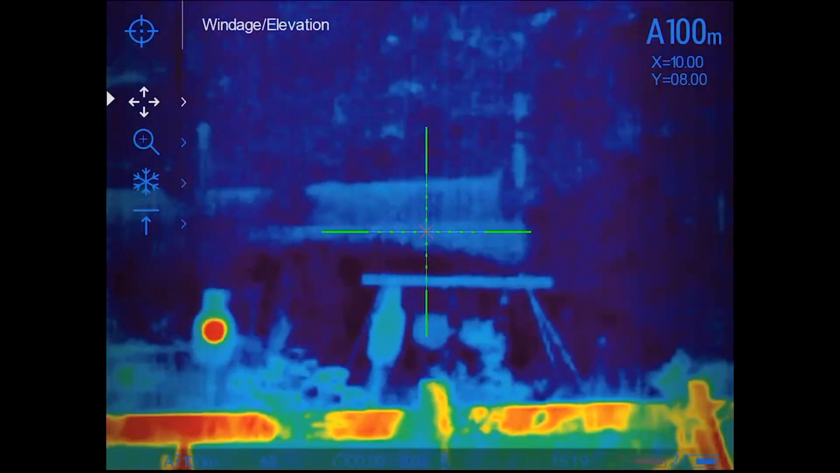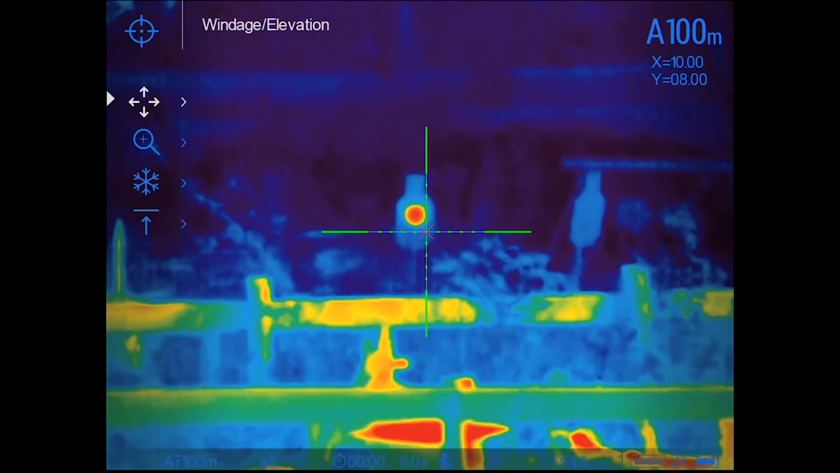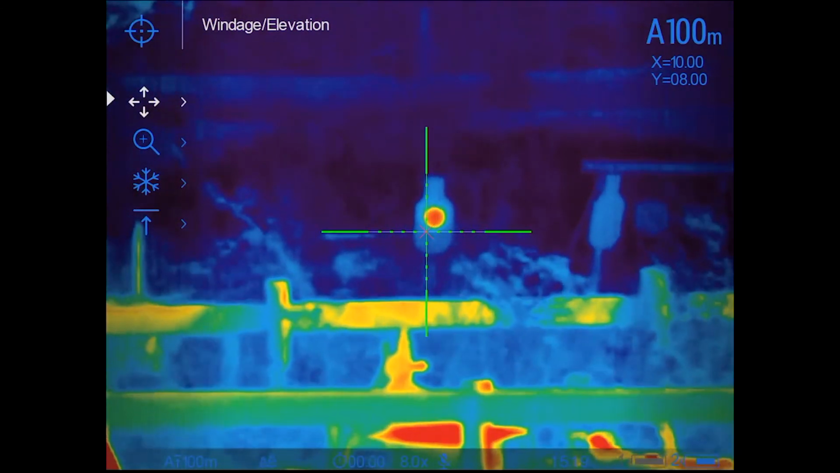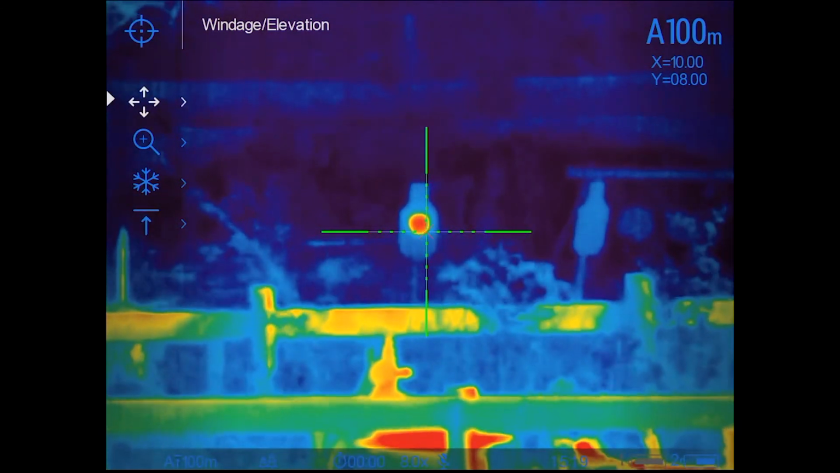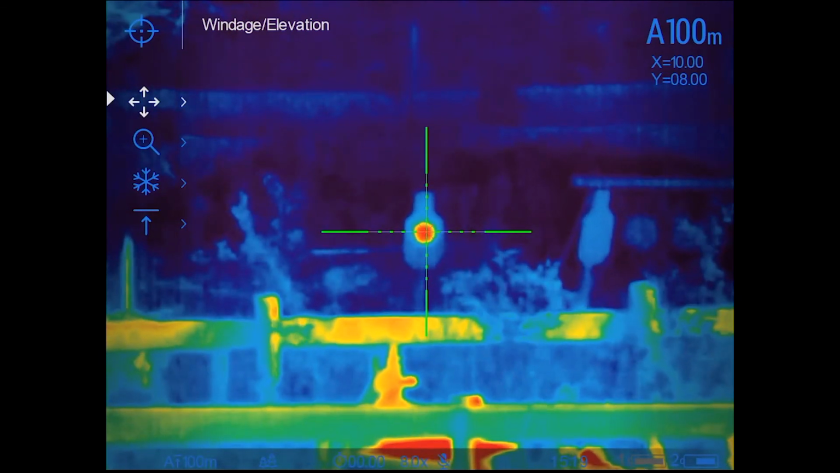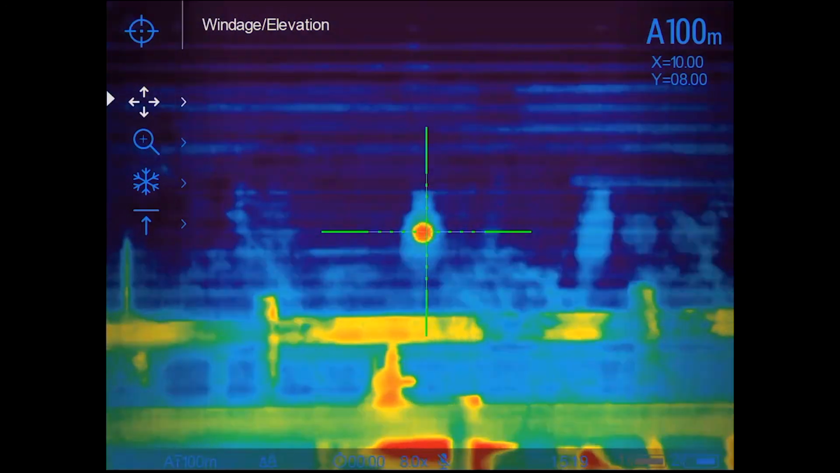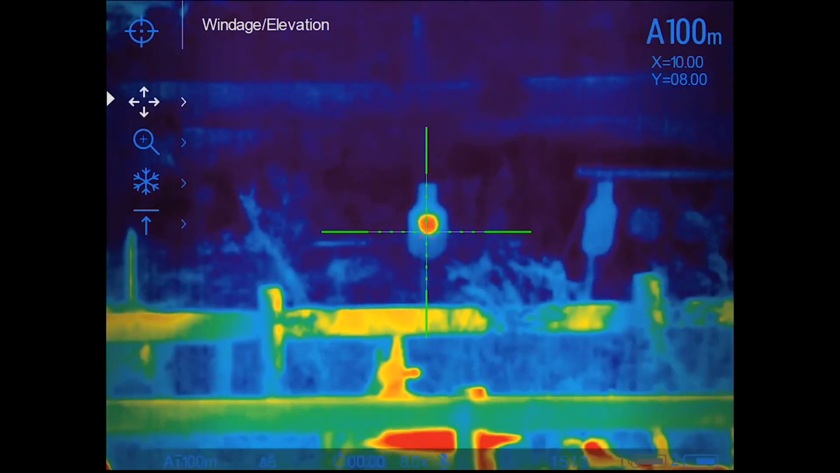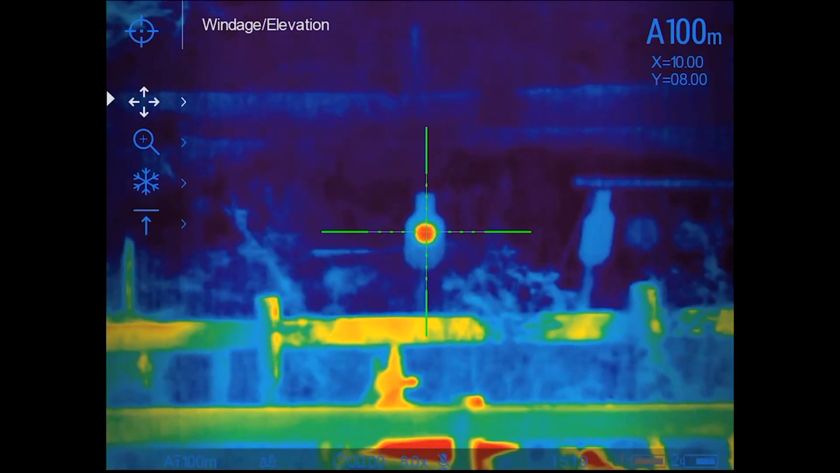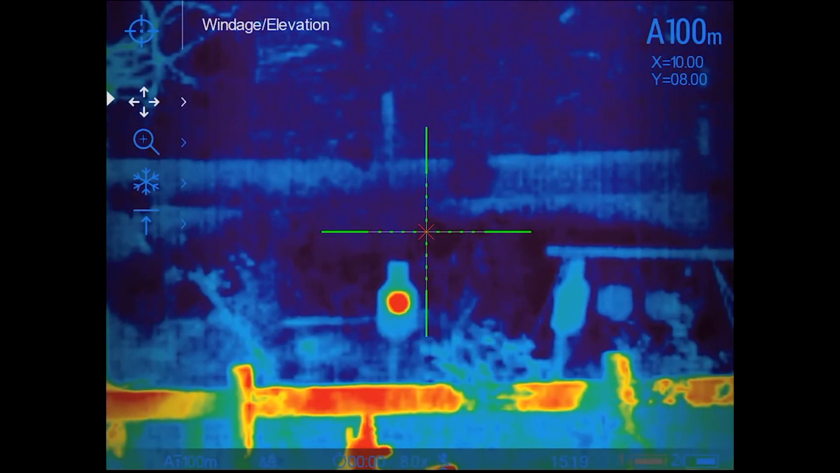Back on the gun again, and we're going to put 3 more rounds on. Actually, I do 3 here, and then I'll do a final 3 in a couple of minutes. And again, this is for final zero. But I think I confirmed it was zeroed with these 3. 1, and 2, and 3. There you go.